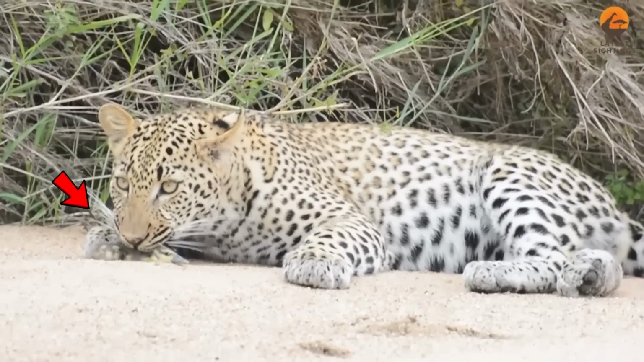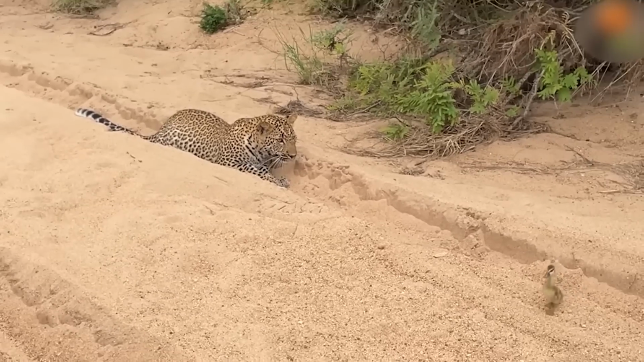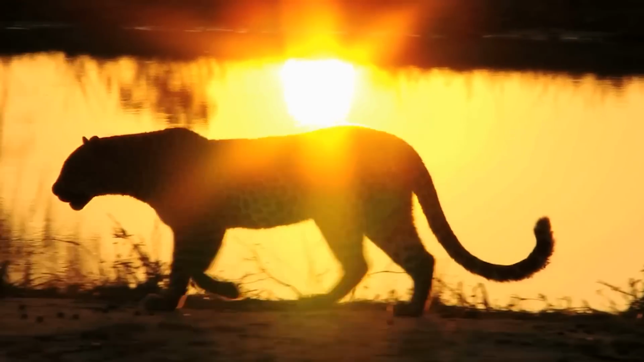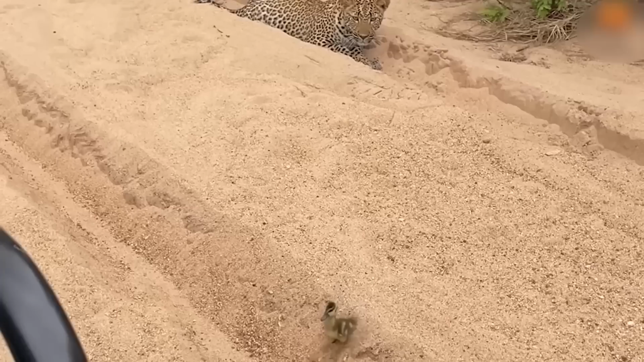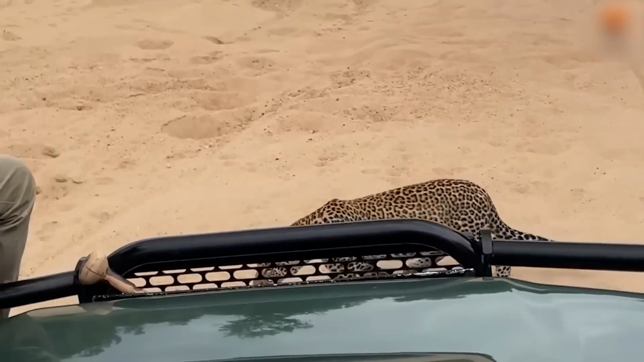Oh my God. The whole thing was caught on camera by a guide named Benji Solms. He was watching the leopard and its cub eating a meal when the goose wandered into the area. The leopard pounced, but the goose was too quick and hid behind a vehicle. The leopard thought the goose was dead and left it alone.